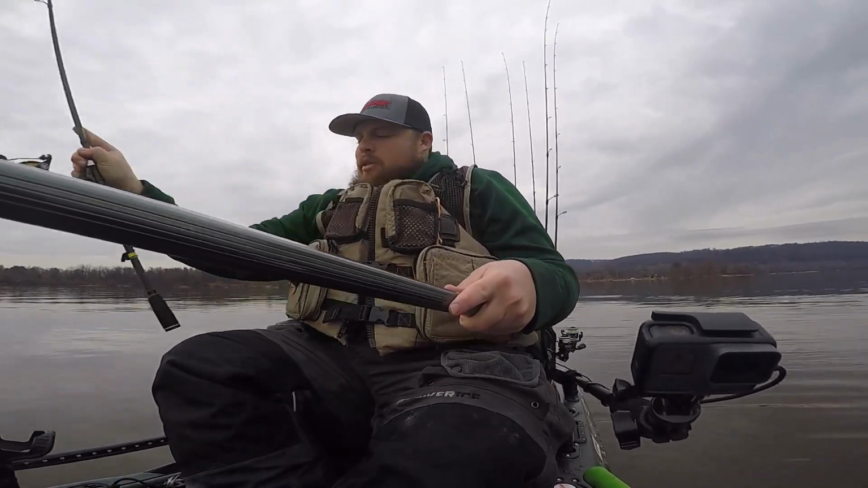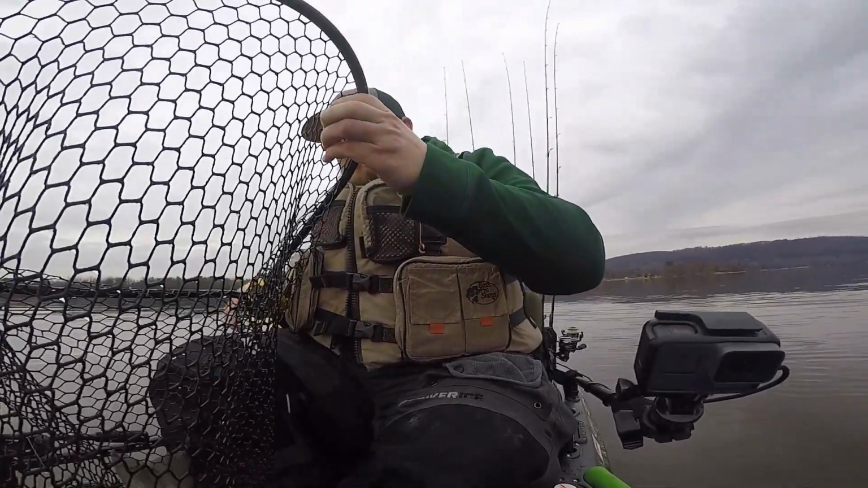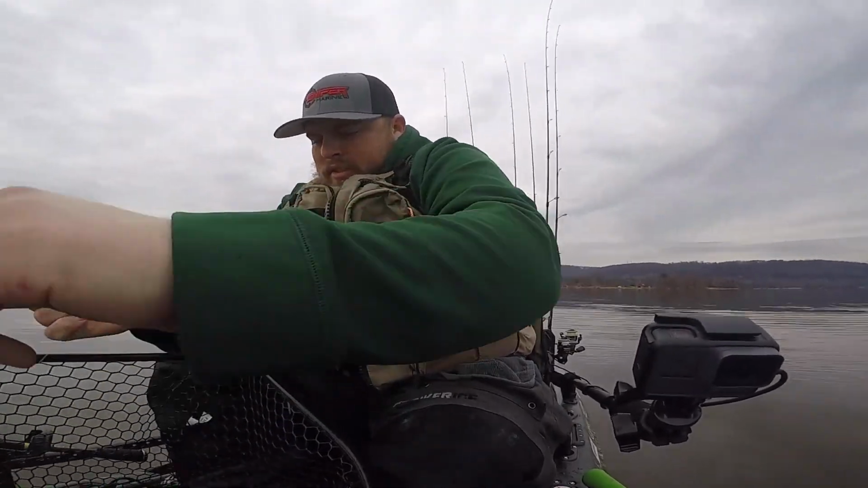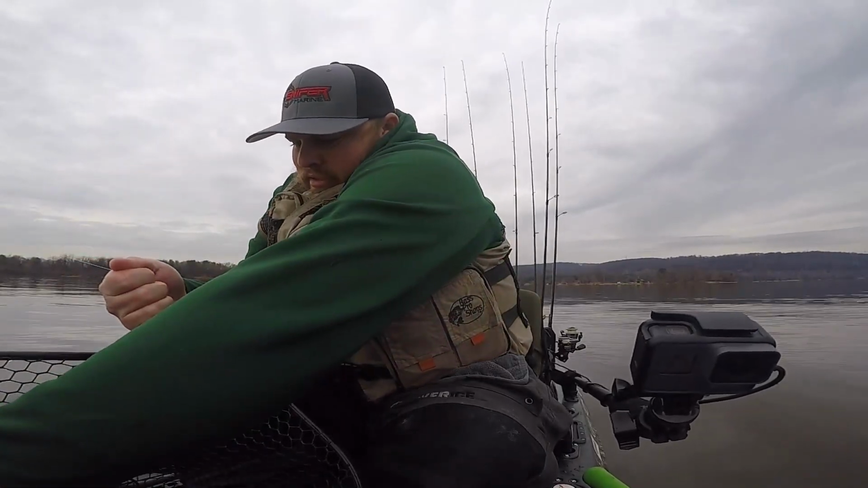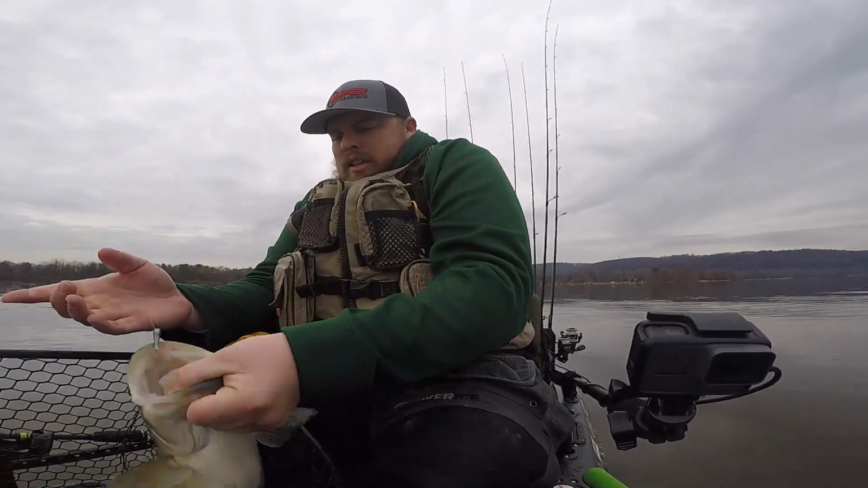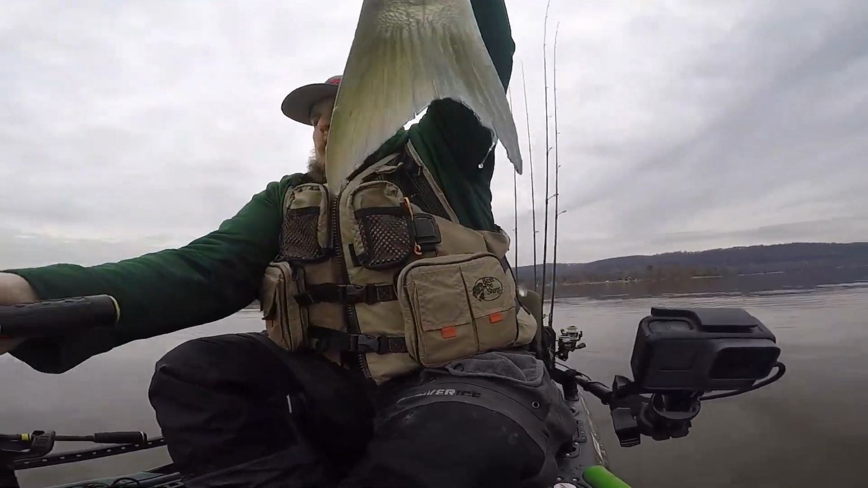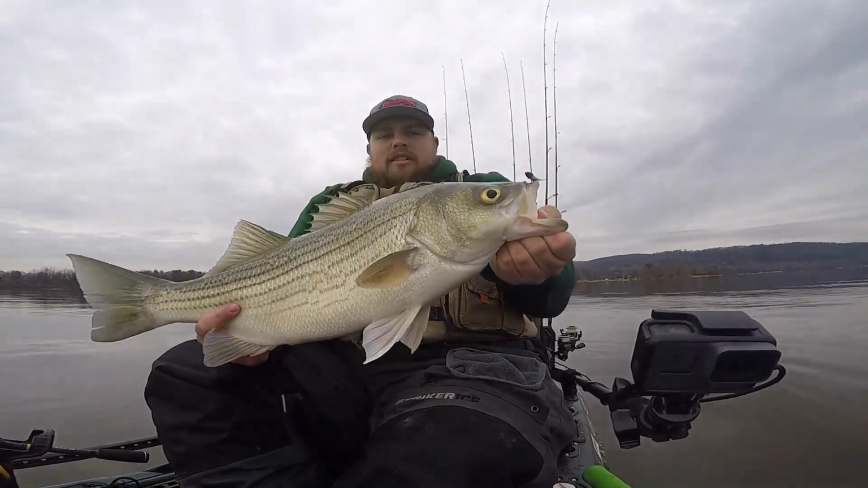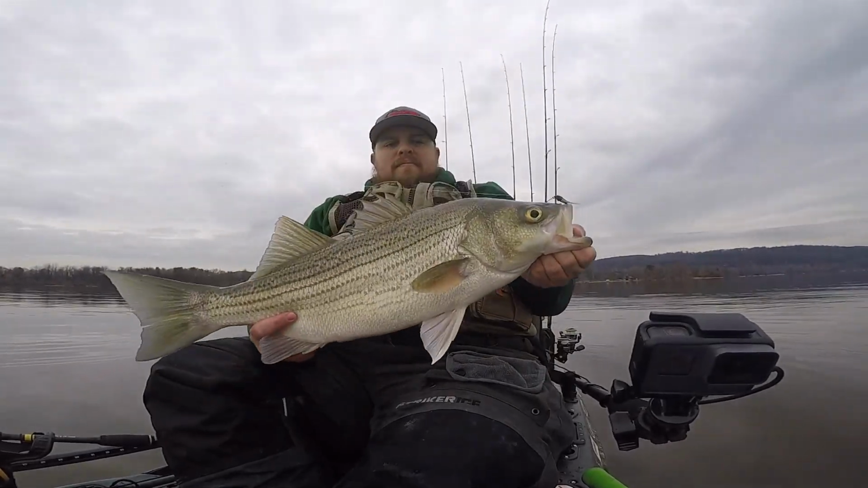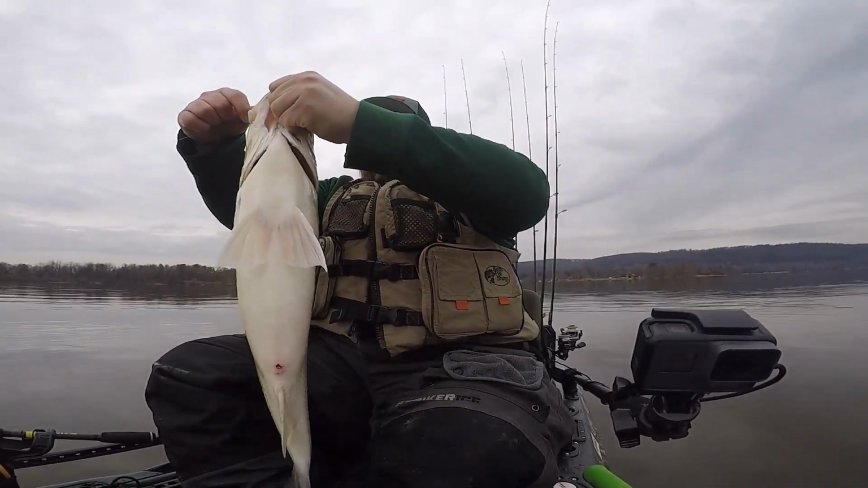Well, I knew it looked big. That's not a crappie, guys. That's... There we go, guys. There's a freaking big hybrid. Look how he ate that. I thought it was a crappie.